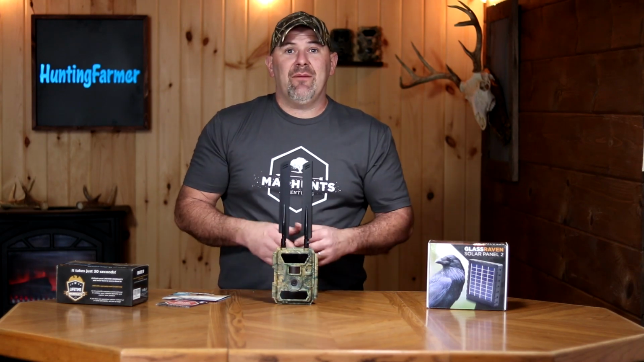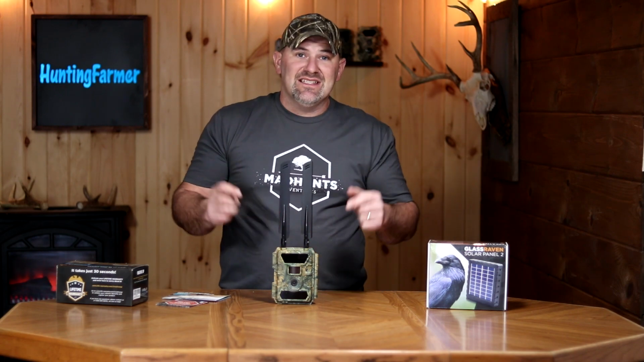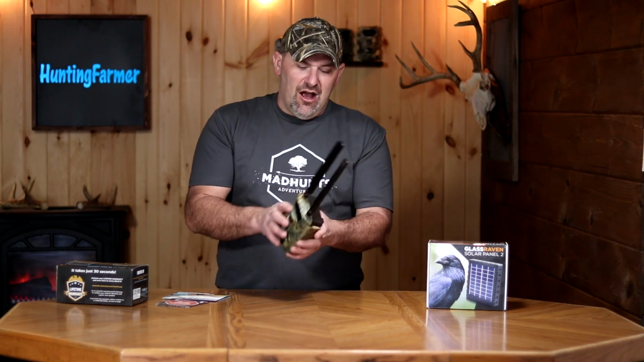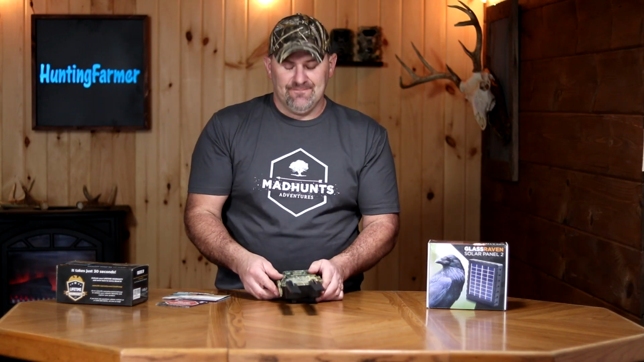So next I'm going to be putting batteries into this trail camera. Then I'm going to go through the cellular setup and see how easy that is, and if we can get it set up, what steps we've got to take, and if we can get it to send me photos wirelessly through cellular signal. So let's put in some batteries.